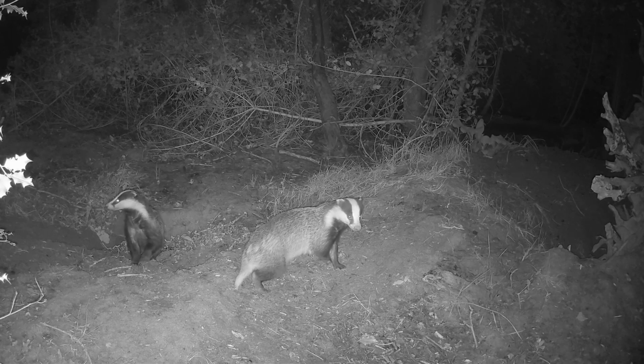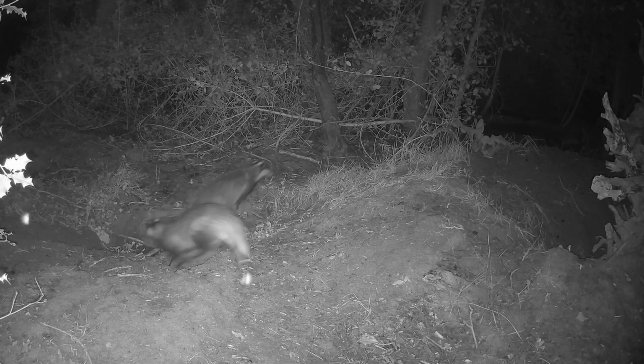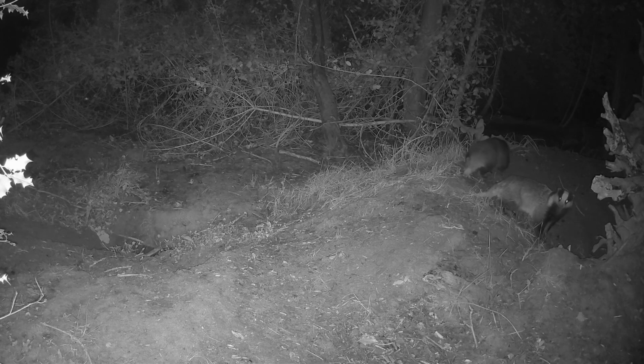So since the last trail cam video, the badgers were still moving around in roughly the same area, but at no point did I see all three, so I'm uncertain at this stage whether we still have three.